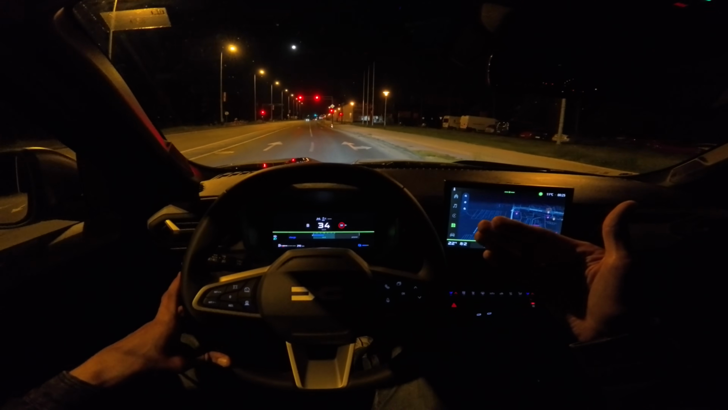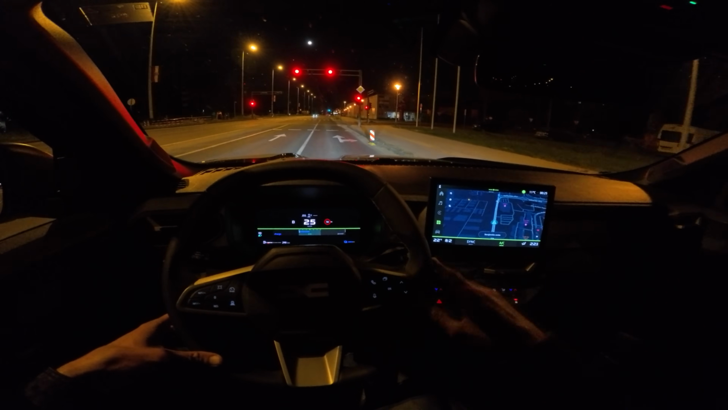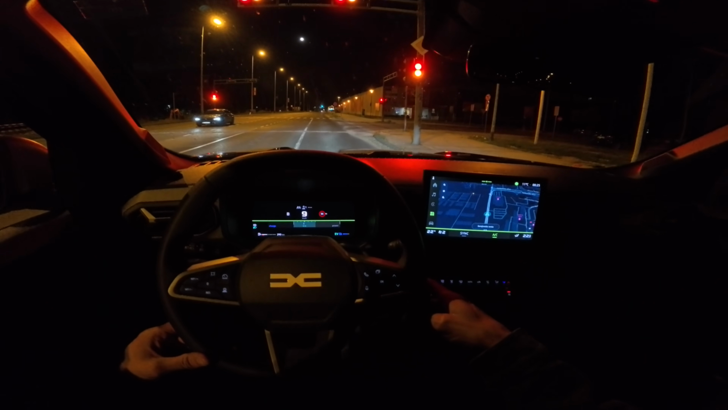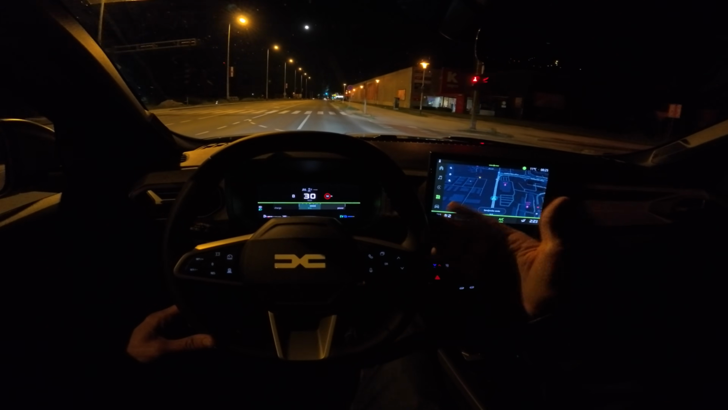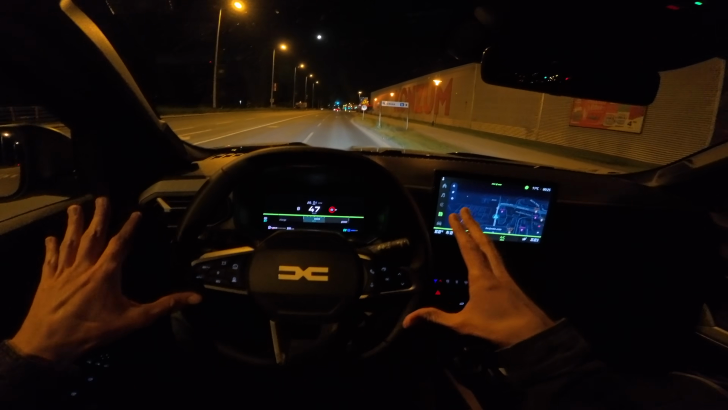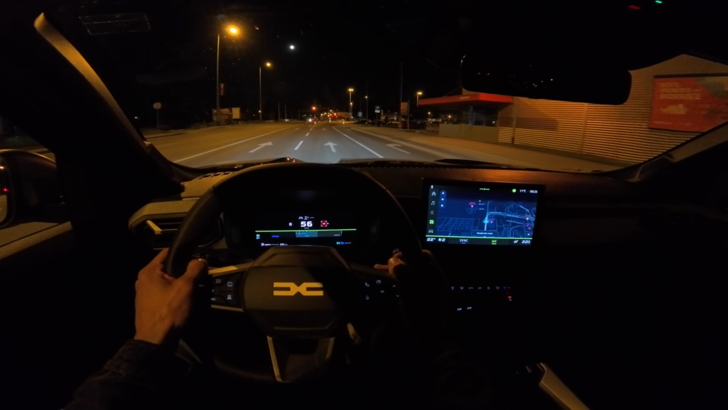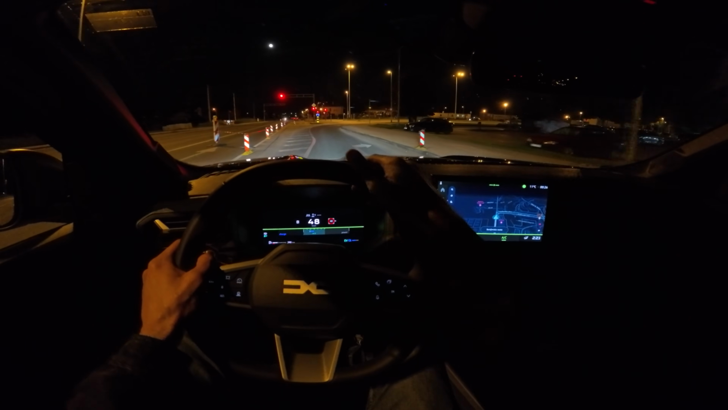Between Zagreb and Karlovac there was like 130, so we were driving maybe 140. Consumption was getting close to 6.5, so at higher speeds this is a little bit more thirsty, but it's the same as the Rafale, which is close in size if we can compare those two size-wise. So for a petrol, very efficient for this size of an SUV.